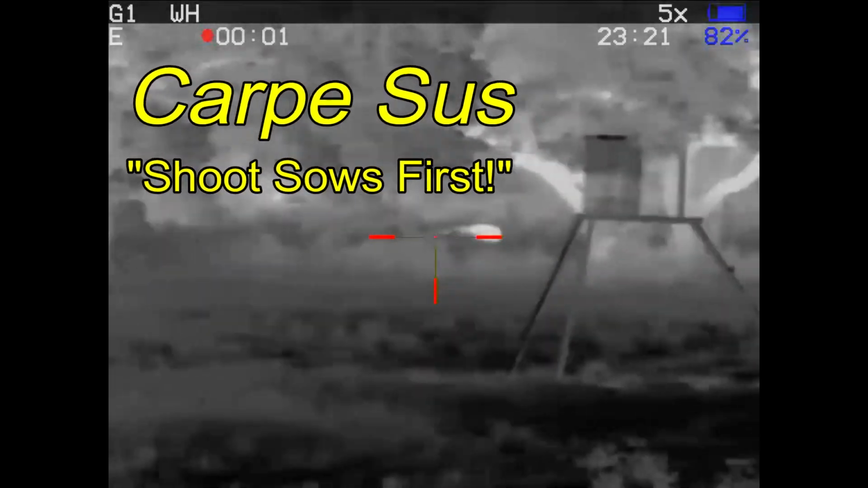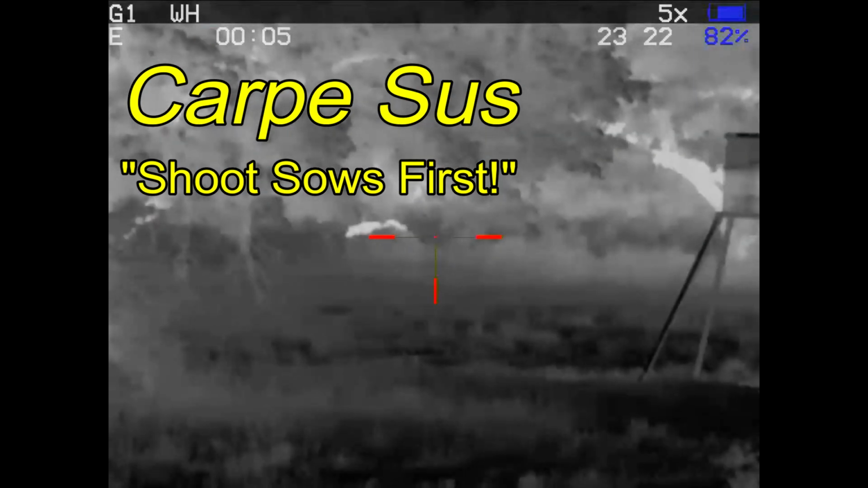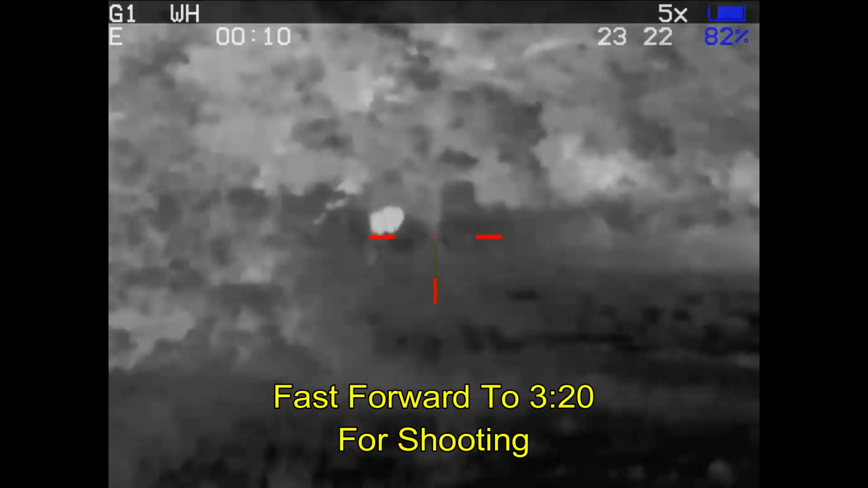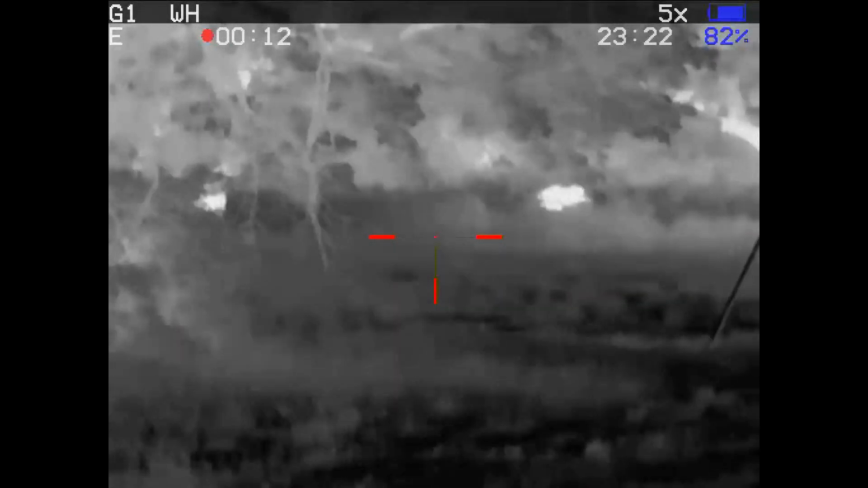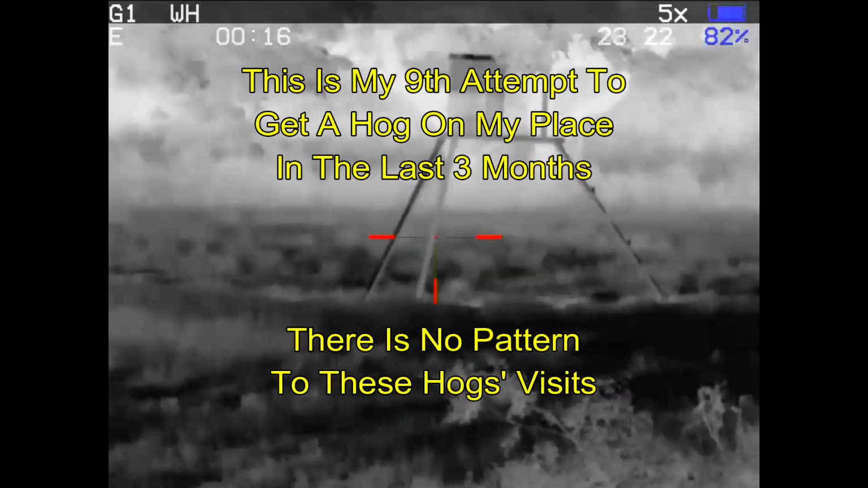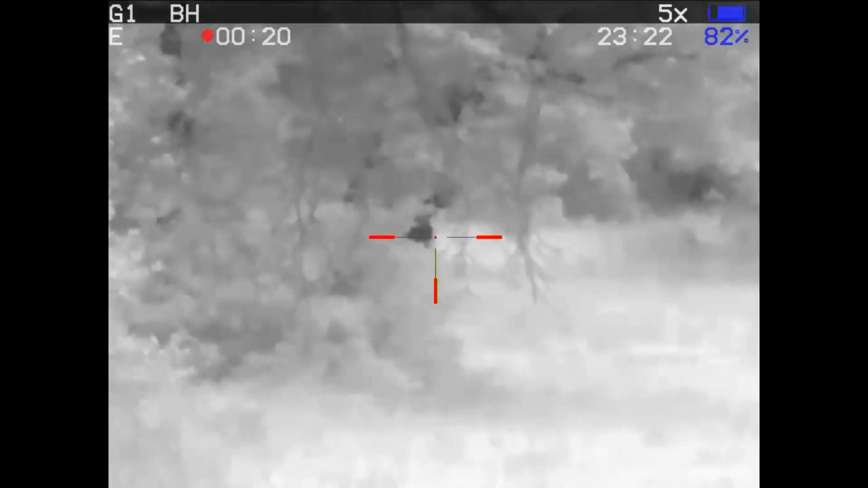Finally, after about 5 hours, I had these 2 hogs come in, carpe sus. Could have been a sounder coming in, could have been these 2 boars. I've got both showing up on camera at weird times. I never know what's going to be coming in at what time. Sometimes these guys show up in the daylight, sometimes they show up at 2 o'clock in the morning, sometimes they show up at 8 o'clock in the evening.